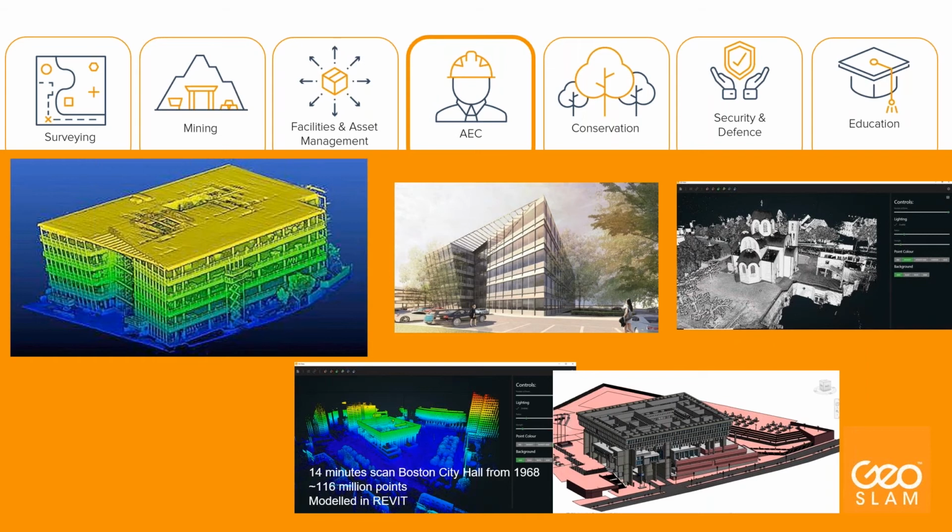AEC, meaning architecture, engineering, construction, may be the fastest growing part of our clientele because these guys are more and more using BIM technologies. They are more and more forced to go to BIM and to survey the construction in as-built status, so in the current situation where it is, and practically survey the history of every building.